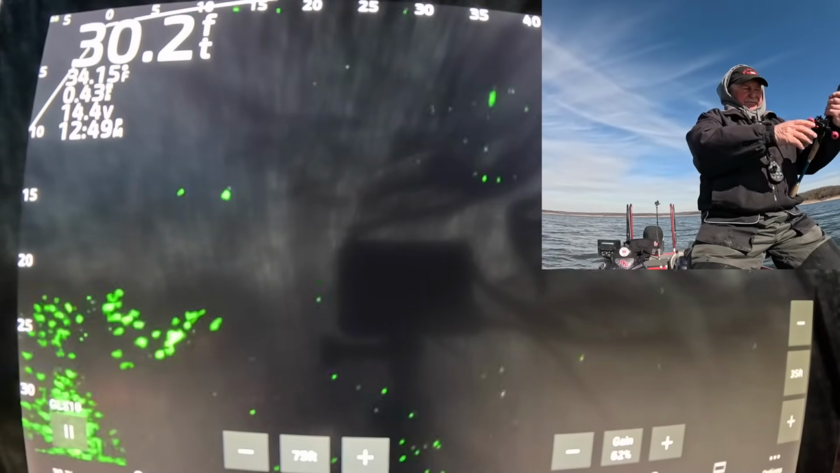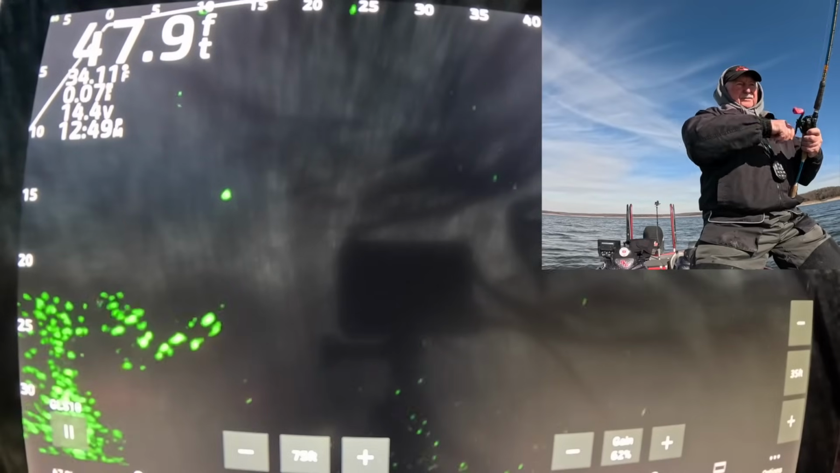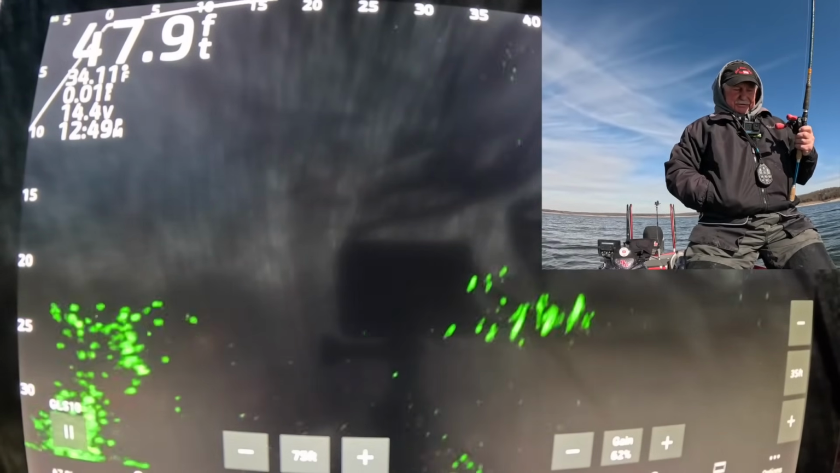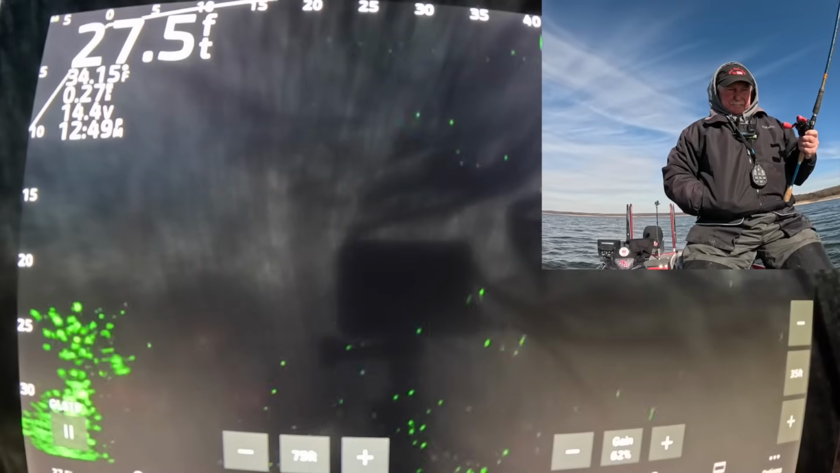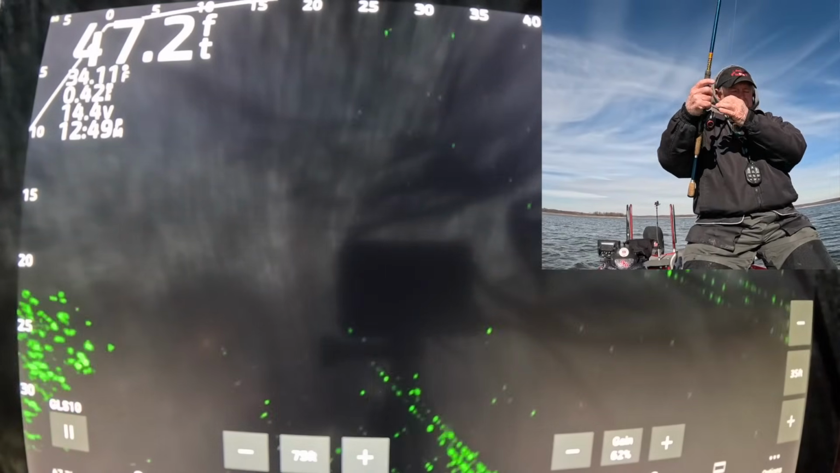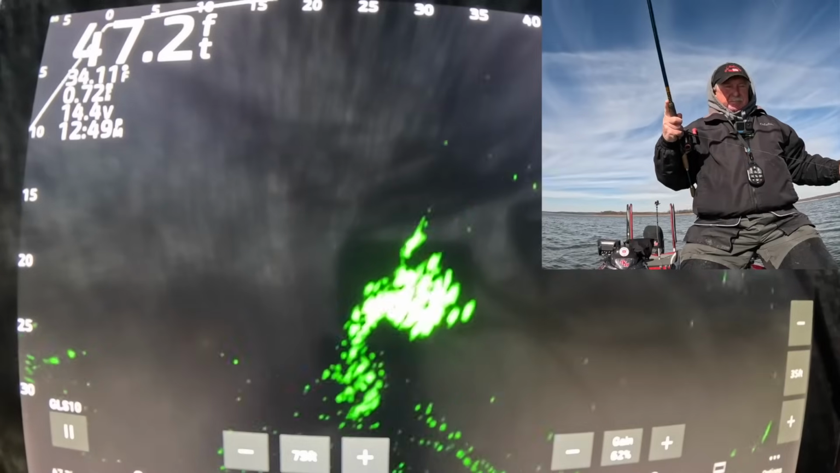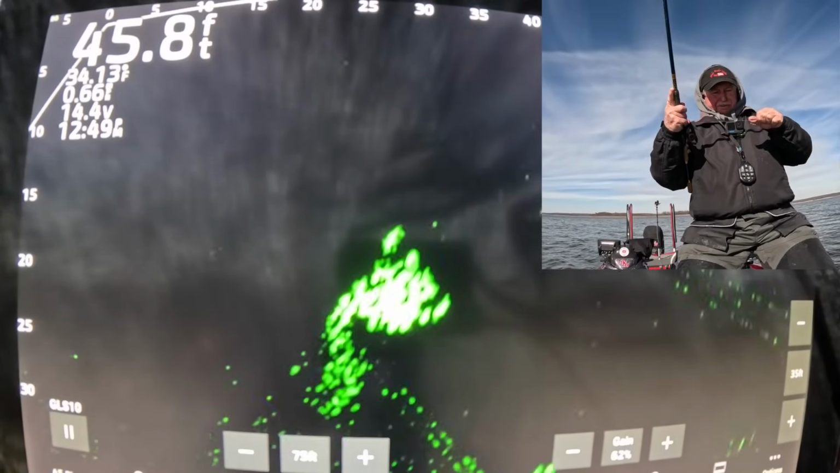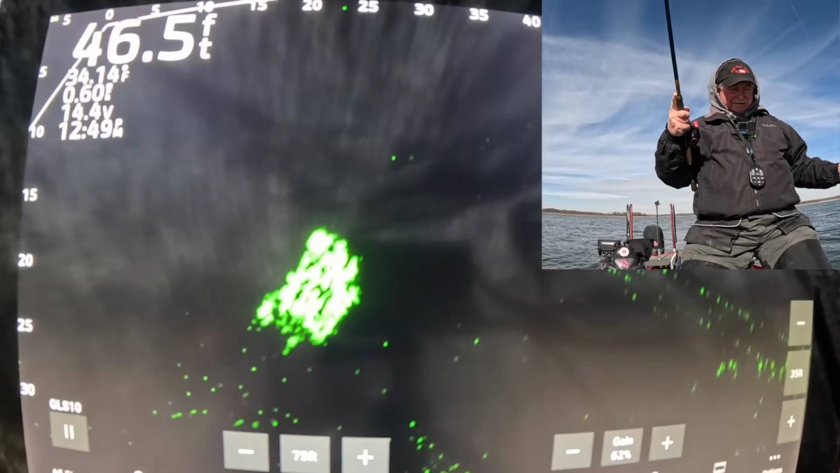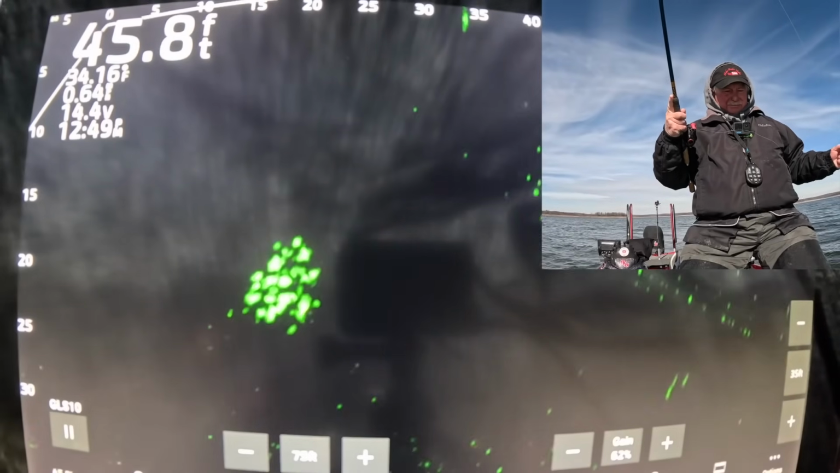All right, let's see if we can find something else here. Give somebody else a chance. Those look like better fish. They look a little bigger.